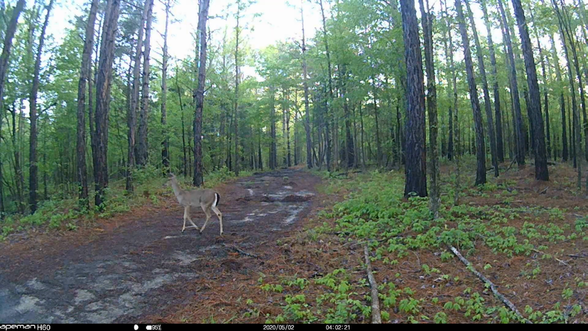Now we're getting later in the season here. We might start seeing some deer in velvet. You'll see their antlers, and they're covered in velvet. They look real thick and bulbous, their antlers. As he's alerted something.